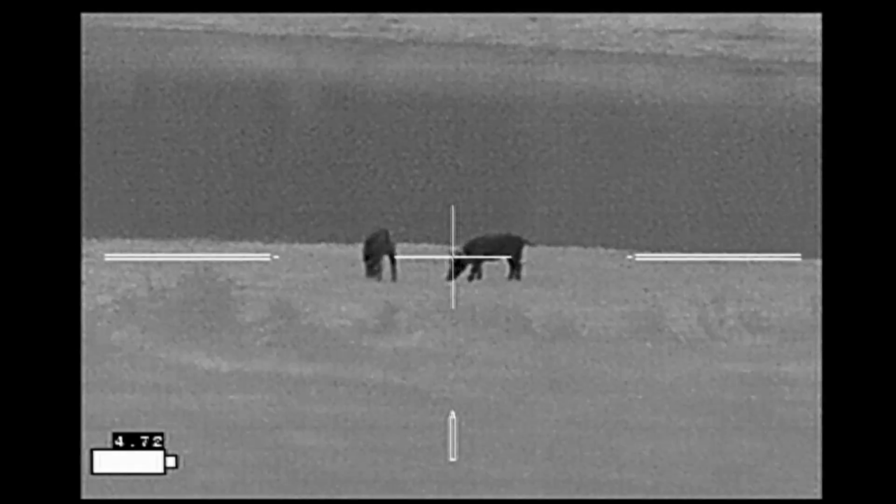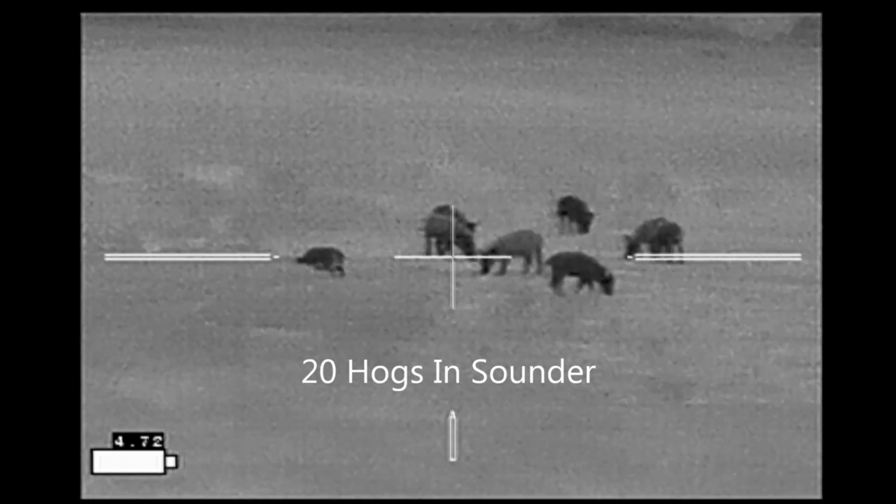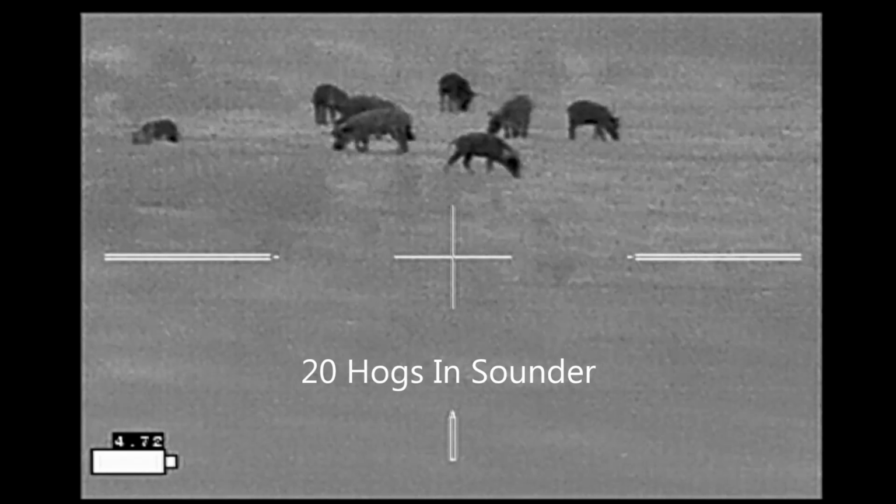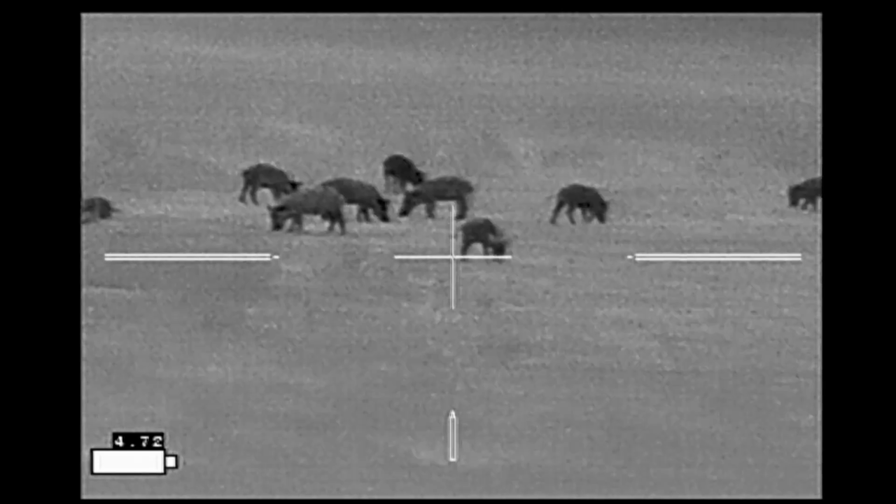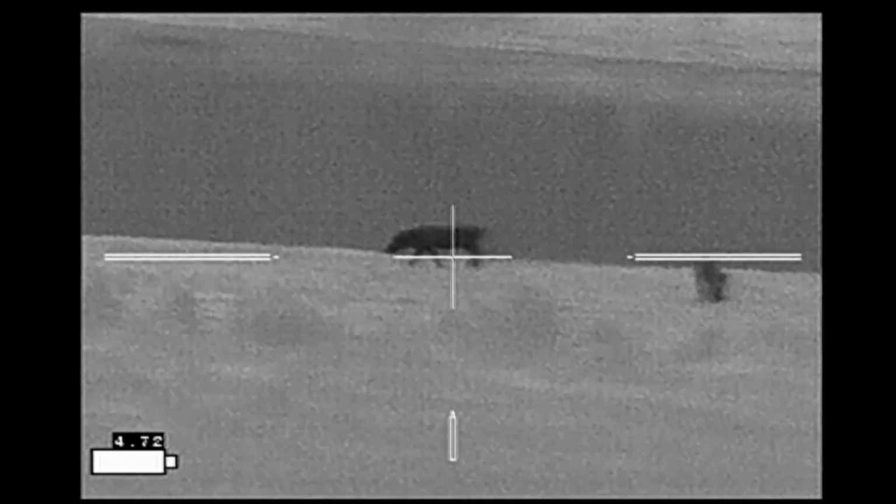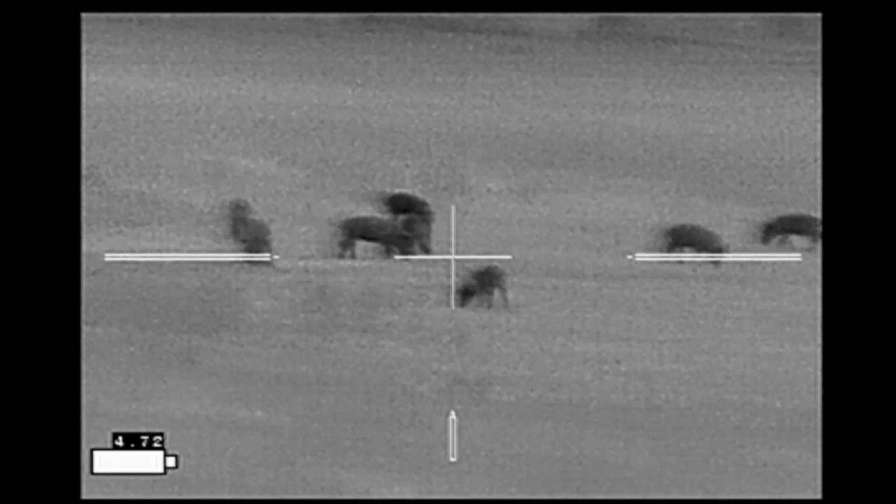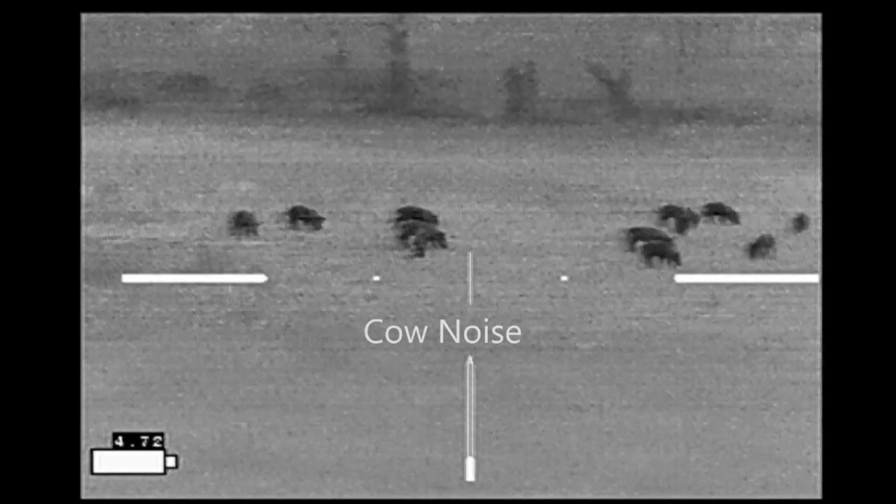Now the last 100 yards or so of our stalk was out in open field. The moon was still bright, but fortunately we were bringing the cattle along with us. The cattle were providing noise, and they were also providing backdrop and movement. So if the hogs heard anything, it would seem to be coming from the cattle, and sure enough, the cattle made a lot of noise.